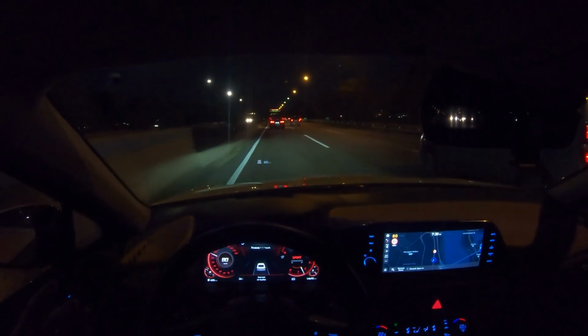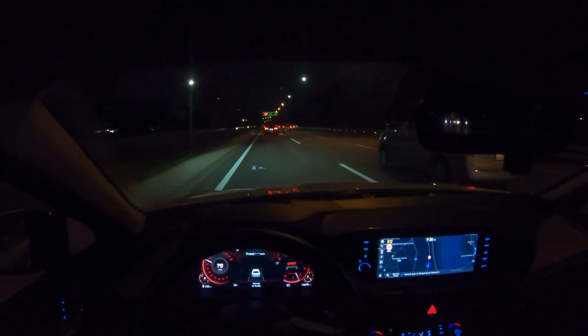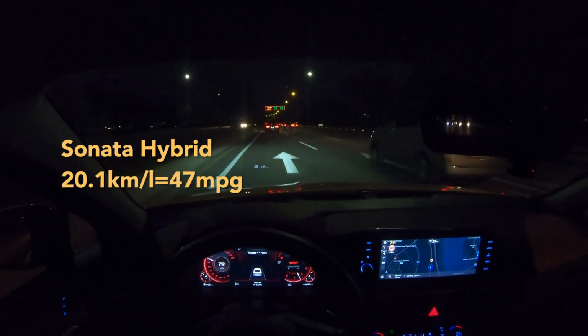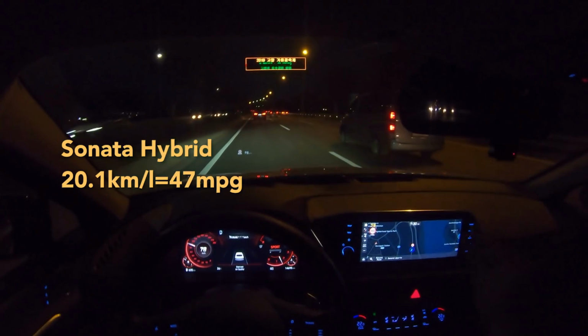I think it says 20.1 kilometers per liter. I forgot. It's a little bit close to 50 something. I'll leave it in as the subtitle.